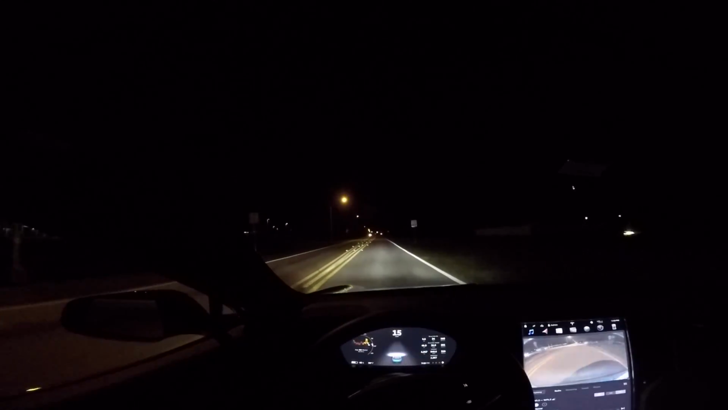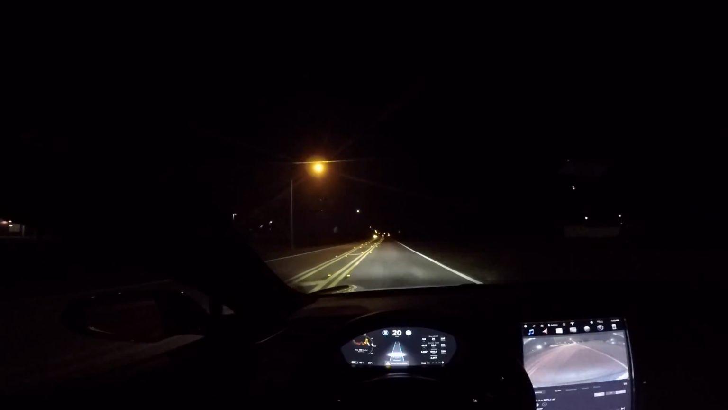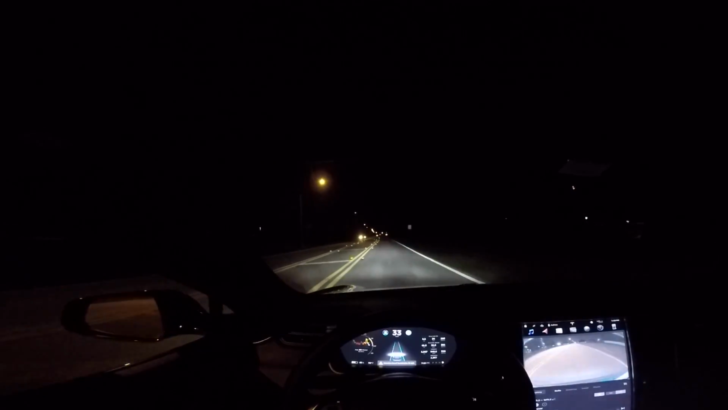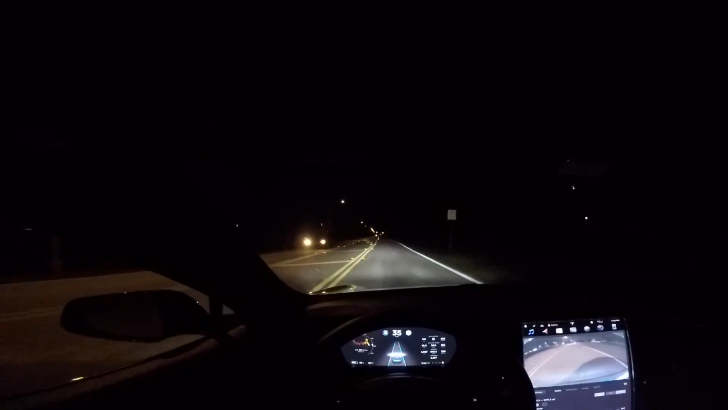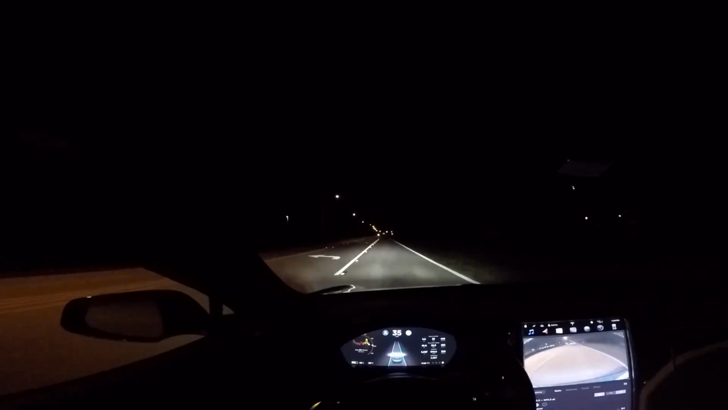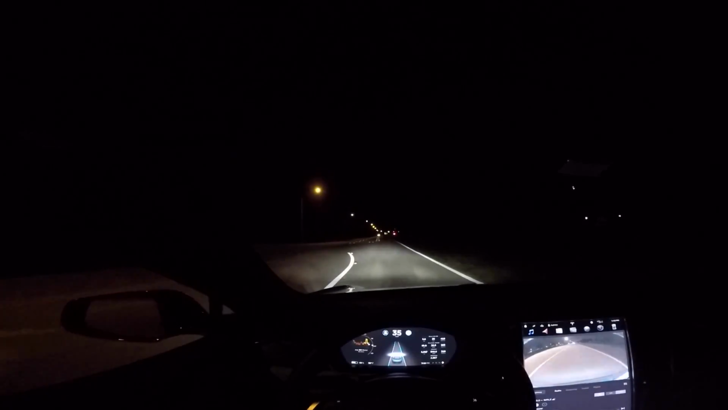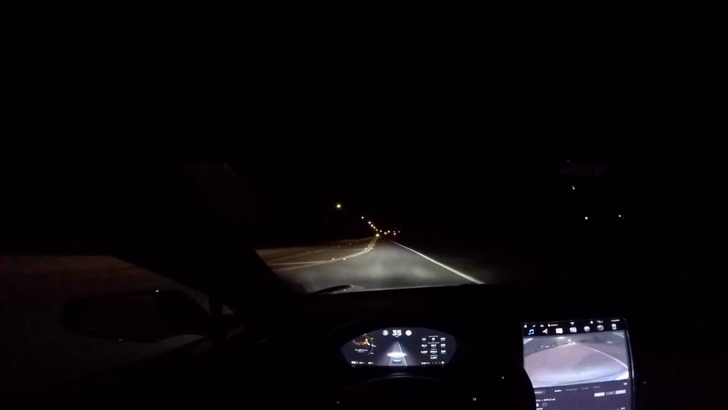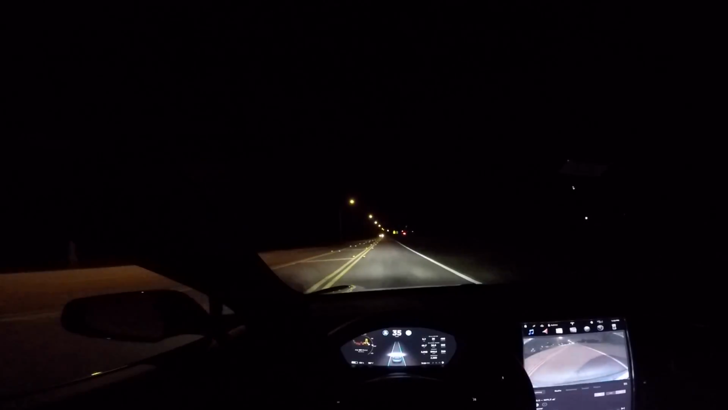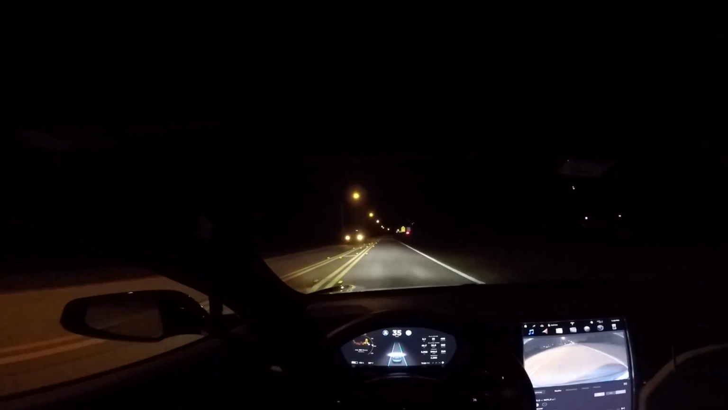Okay, so we're in a 40-mile-an-hour zone. It's a very deserted road. Again, no problems on this road, I don't think, during the day, if I remember correctly. This is where I first took it. As soon as the firmware was released, I took it around here because there's very little traffic on the weekend, and I could test it.